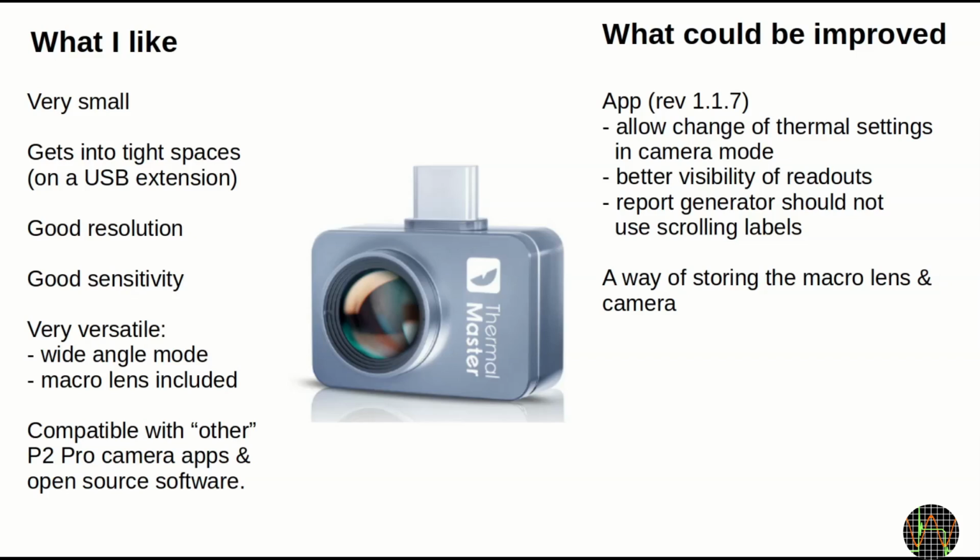Another worry of mine is where to put the macro lens for safekeeping while the normal lens is in use, and storing the whole camera, for example, while traveling. A little storage box would be great.